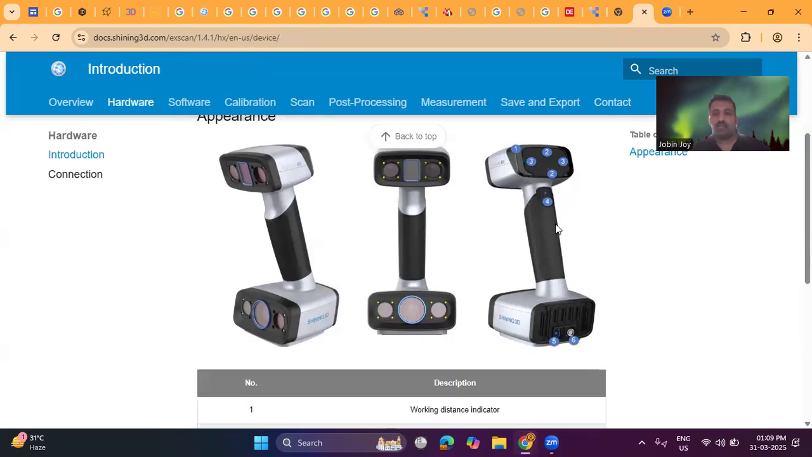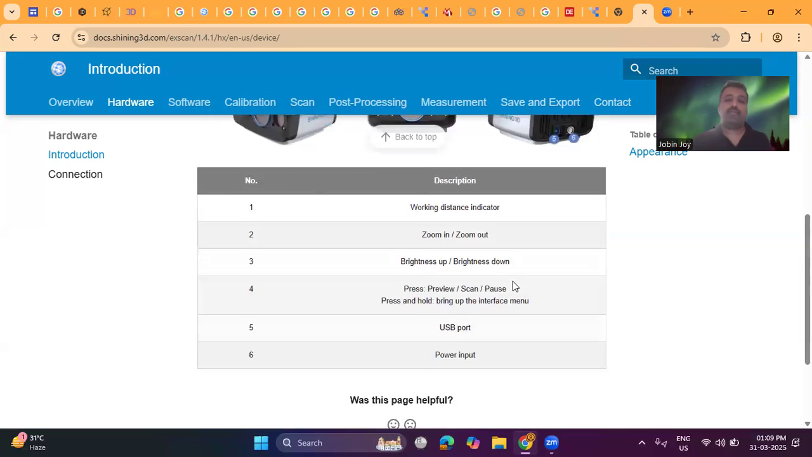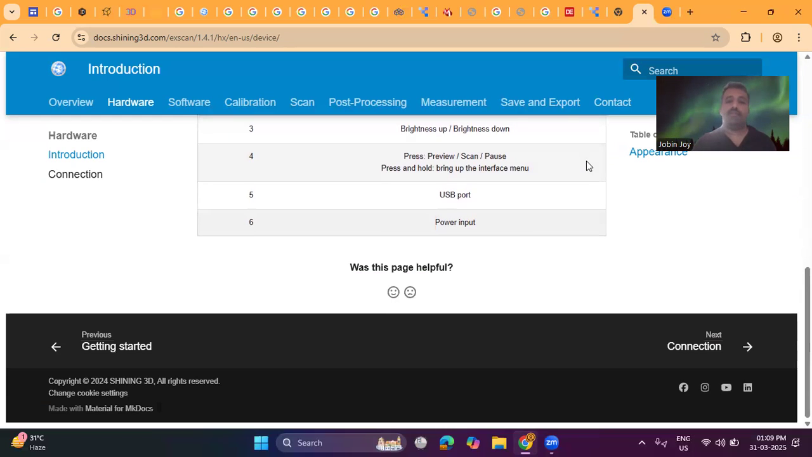Then the fourth button is used to start the scanning process. We can preview, scan, or pause. Press and hold to bring up the interface menu. So with the help of key number four, we start the scanning process. And here, five is the USB port, and six represents the power input.